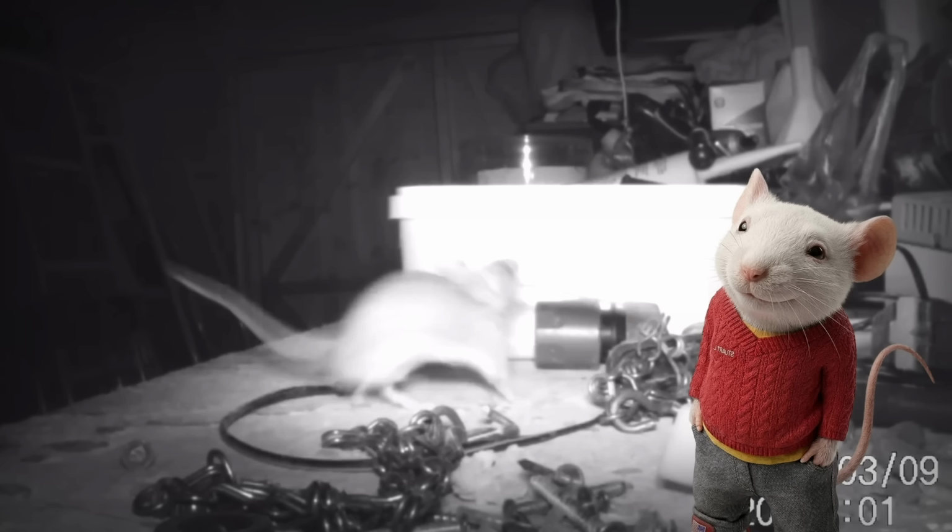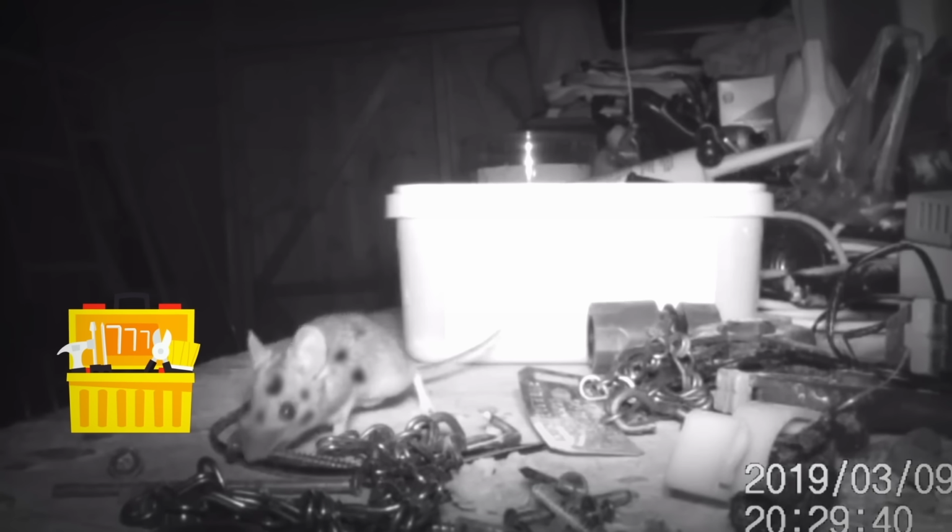The mouse may have been displaying a kind of nesting behavior, but I like to think it's just Stuart Little's long-lost cousin with a penchant for DIY.